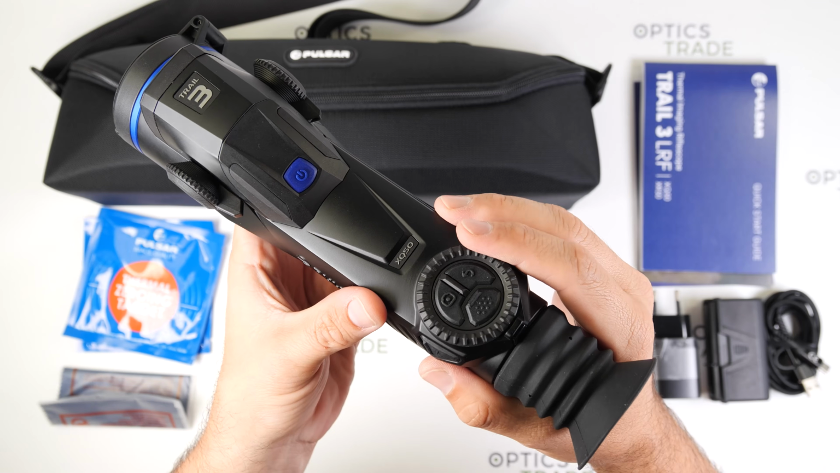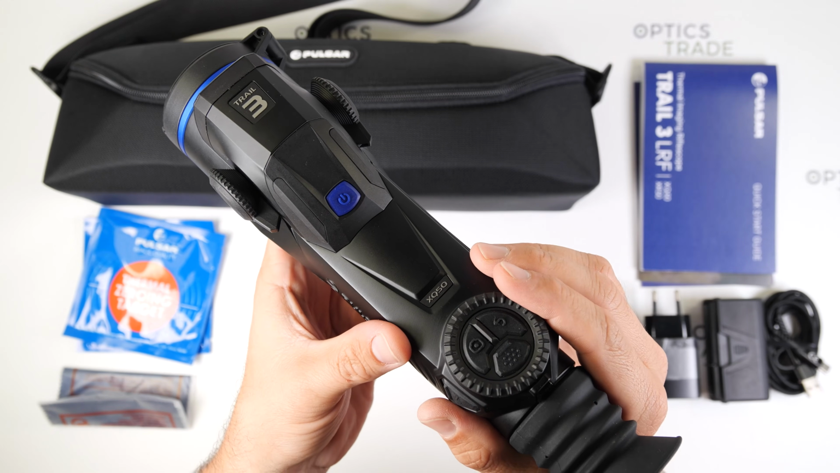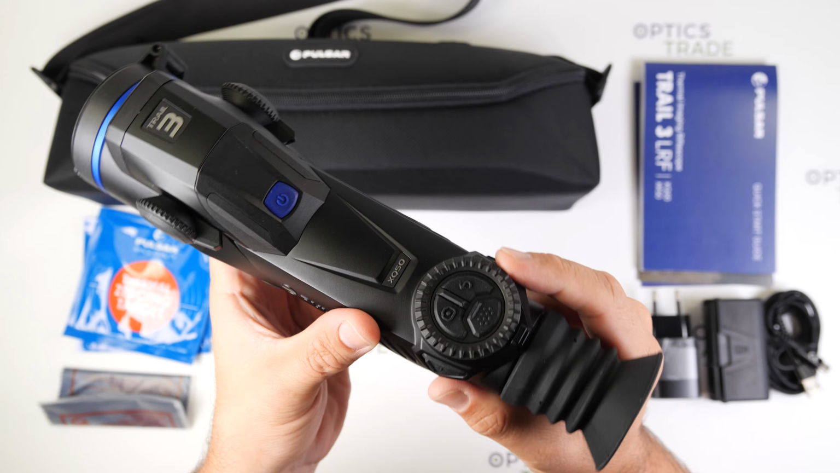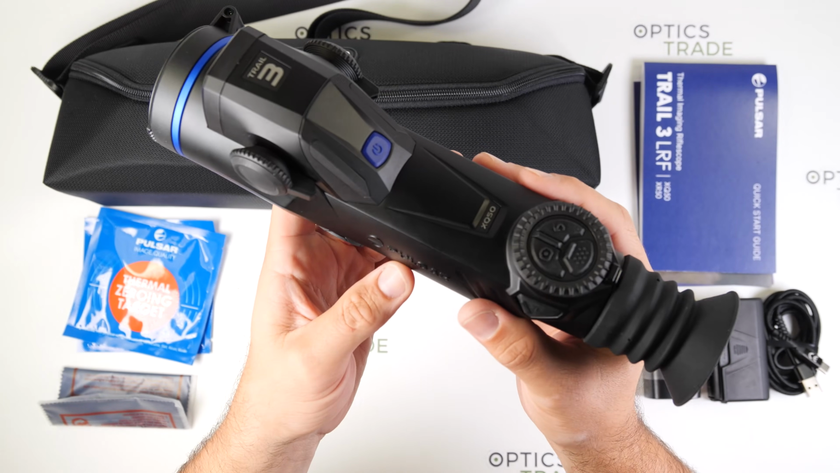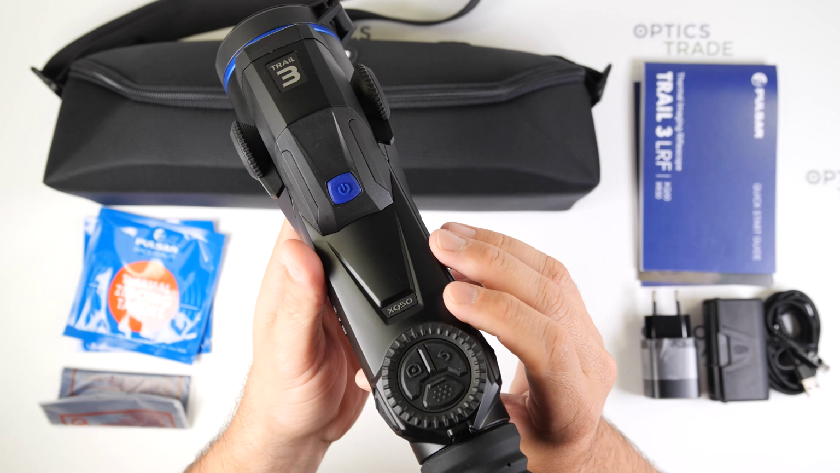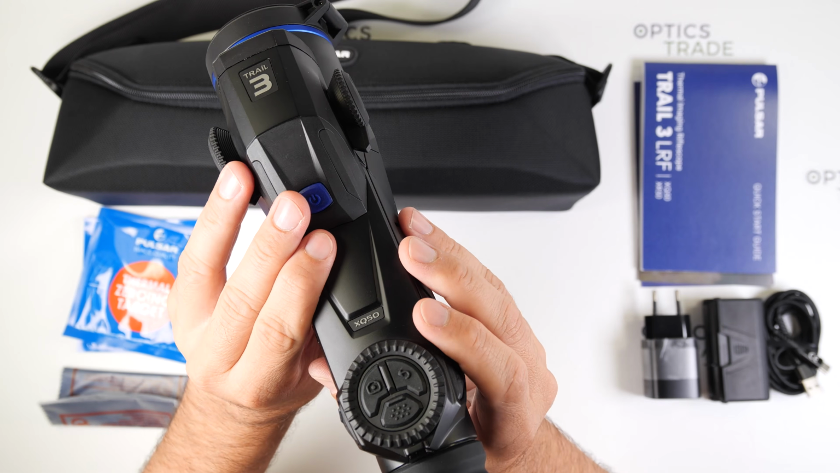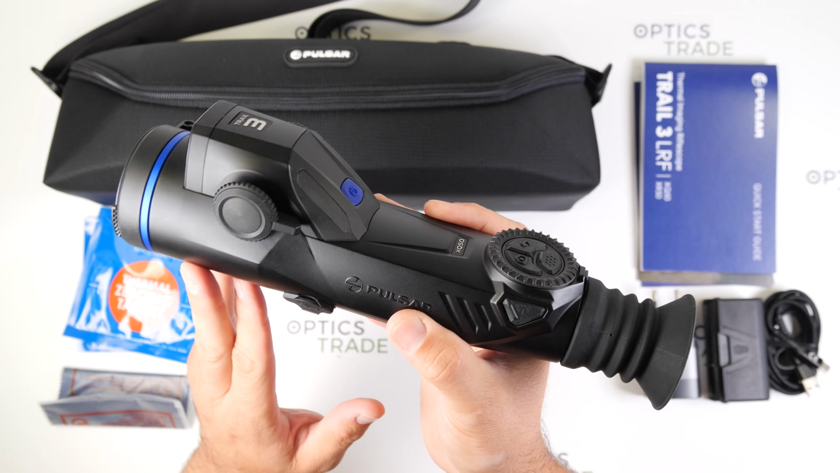It makes navigating through the menus and adjusting magnification and other settings much quicker, and it is very intuitive to use. In my opinion, much better than pushing buttons. The controls are very well positioned and easy to locate even in complete darkness. They are also equally comfortable to operate whether you are a left-handed or a right-handed user, which is a nice touch and contributes to an excellent overall user experience.